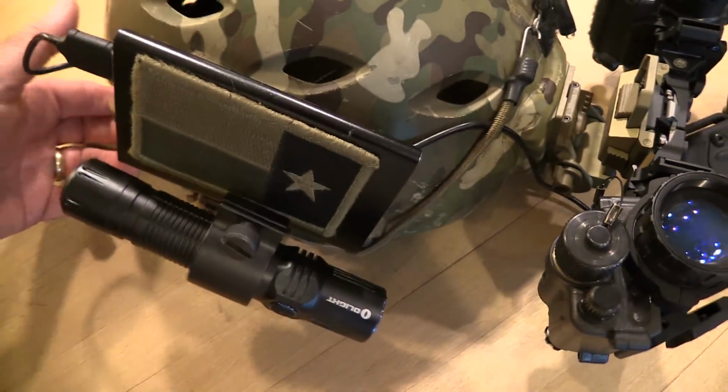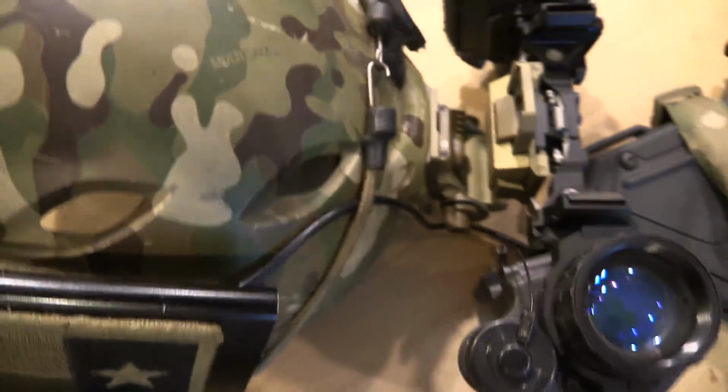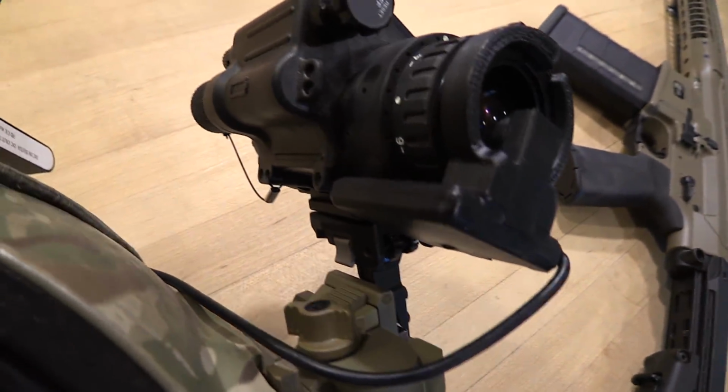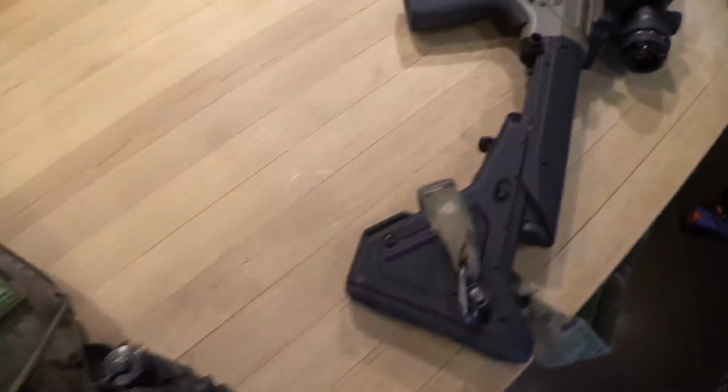I am going to be running my helmet-mounted dual PVS-14 L3 white phosphorus. That is a battery pack with a USB cable that's running out there, and it is hooked to the brand new LPMR 14 video recorder that's designed to record straight through the back of the PVS-14. So you just leave it recording the whole time you go around.